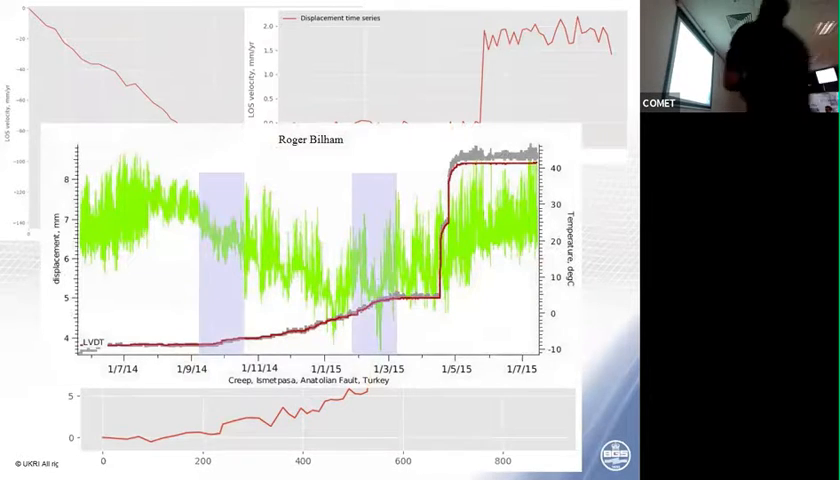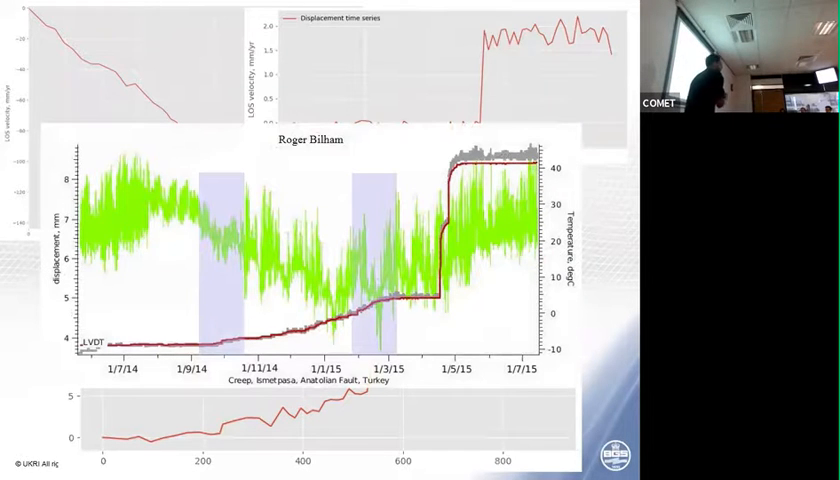If you don't know what a creep meter does, it's essentially a giant wire across a fault. In this case, it's measuring episodic movements across the fault. If you notice, before September 2014, it was doing nothing. And then suddenly there was a change in gradient.